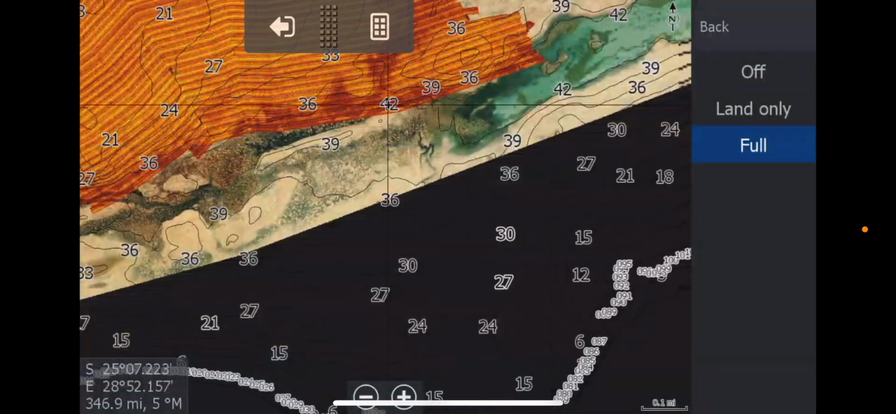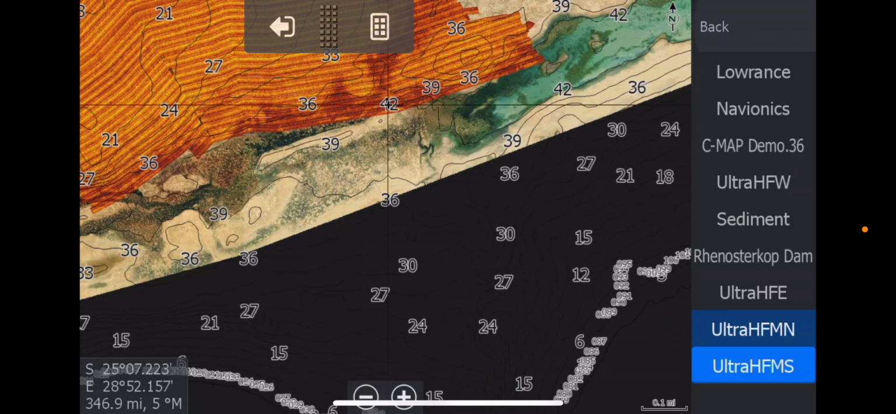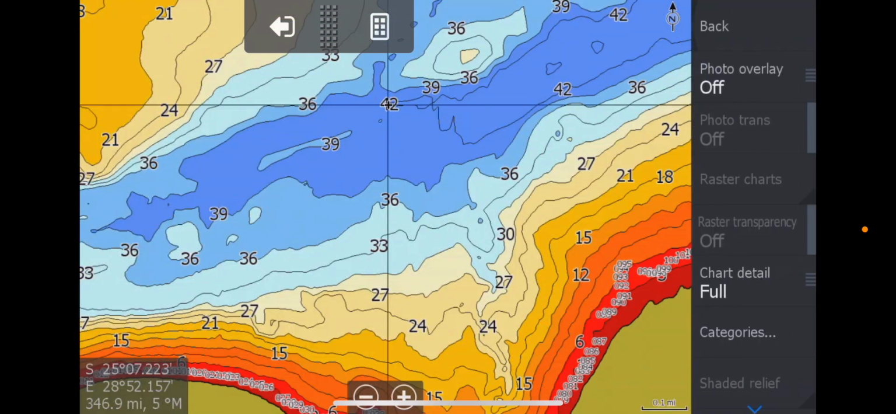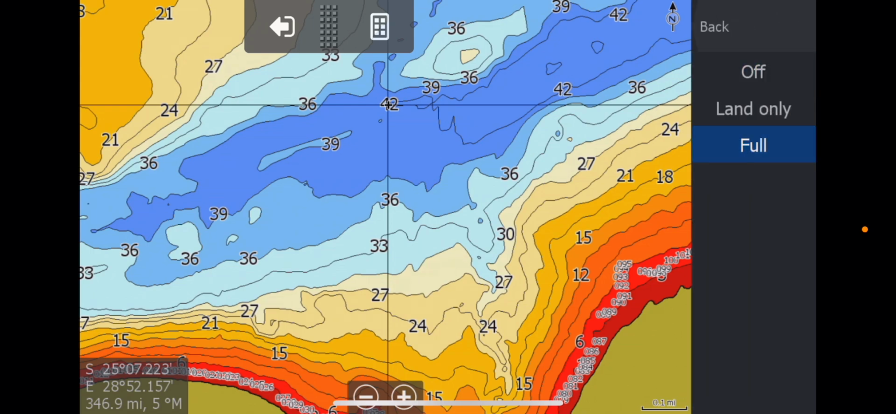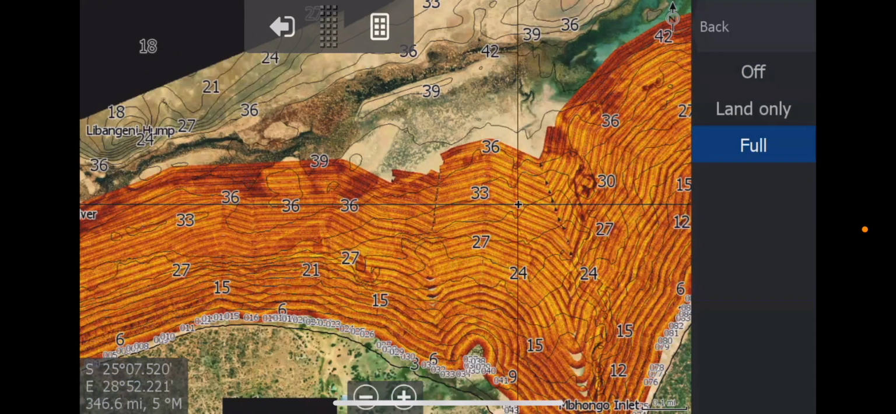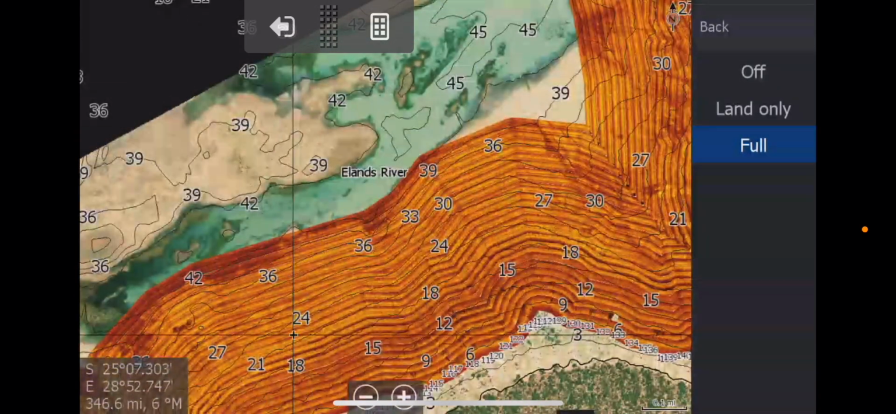Then to check the southern section, also a huge section has been added there. We go to HMS South. Again, back, chart options, photo overlay, full. All that, all the way out there to that 36-foot range, 42-foot range, that has all been scanned now.